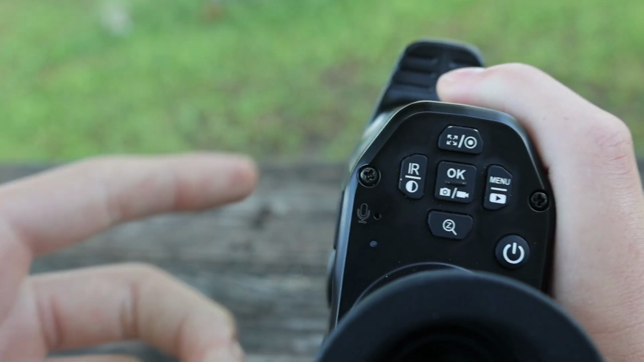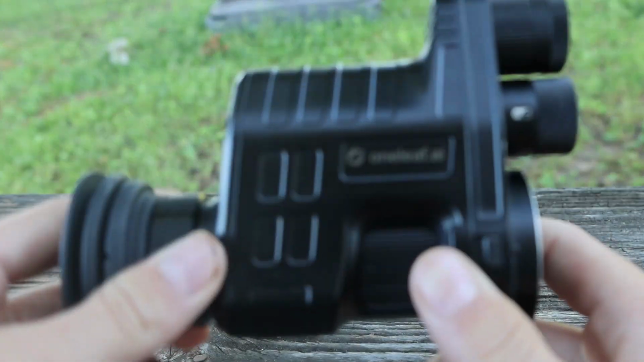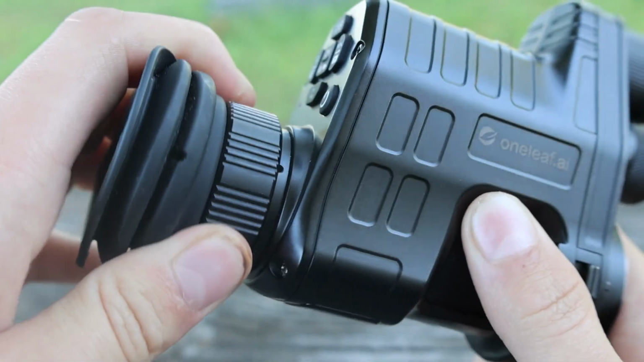I also really like the fact that you can adjust the IR light, and it tells you what level of IR you're on, and I thought that's really cool. I'm really, really impressed with it. The focusing wheel is very smooth. The diopter is very smooth.